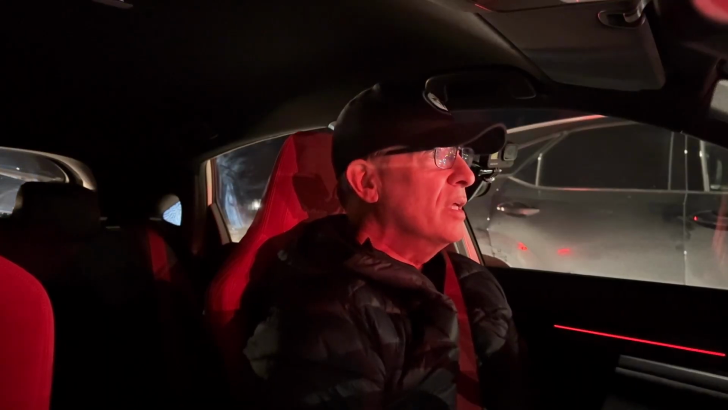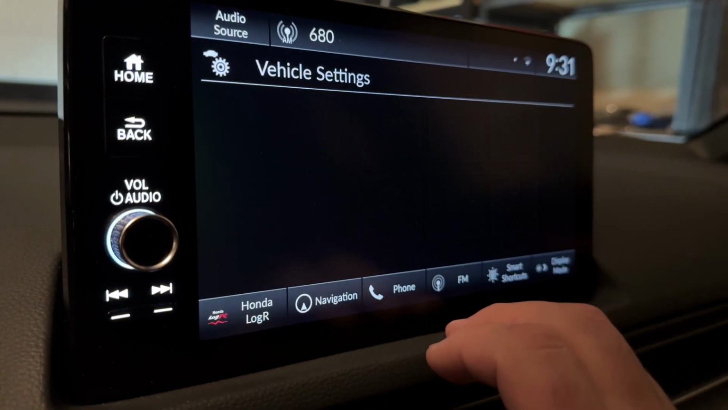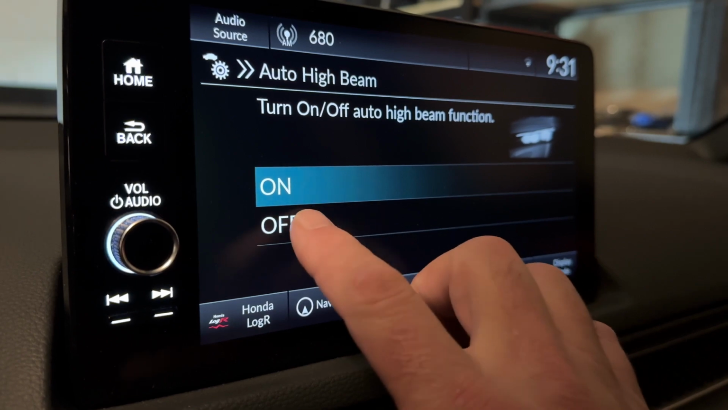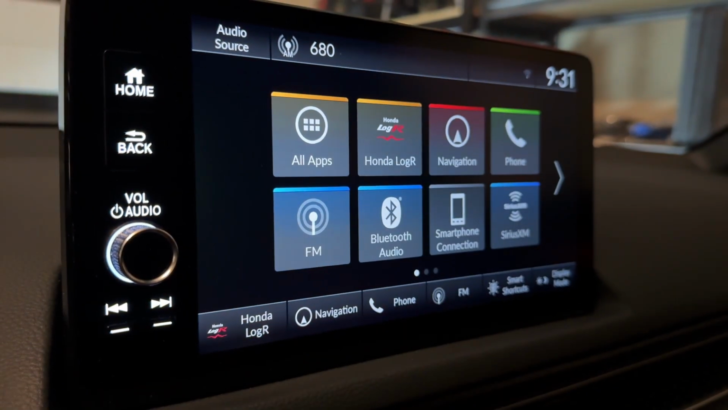This one's different in that you have to go into a menu, and then you have to choose actually to have this enabled, and then it just turns on and off whenever it wants to. So you can be in the middle of, I don't know, a place where you don't want to have your brights on, and boom, they'll be on because it's dark in front of you.